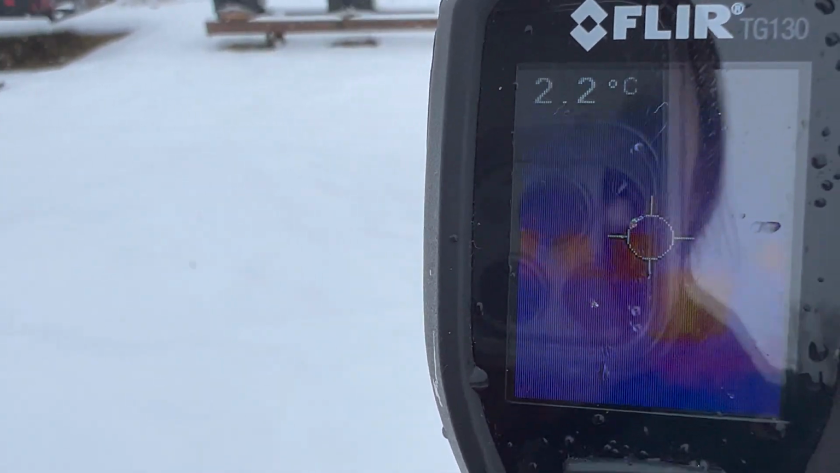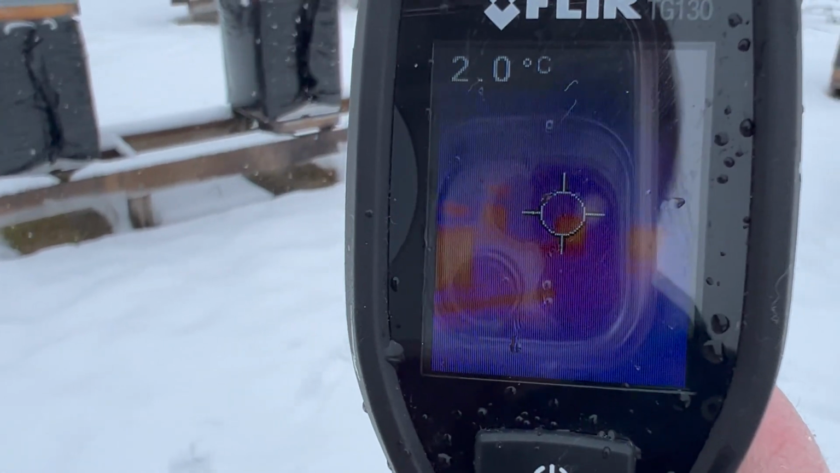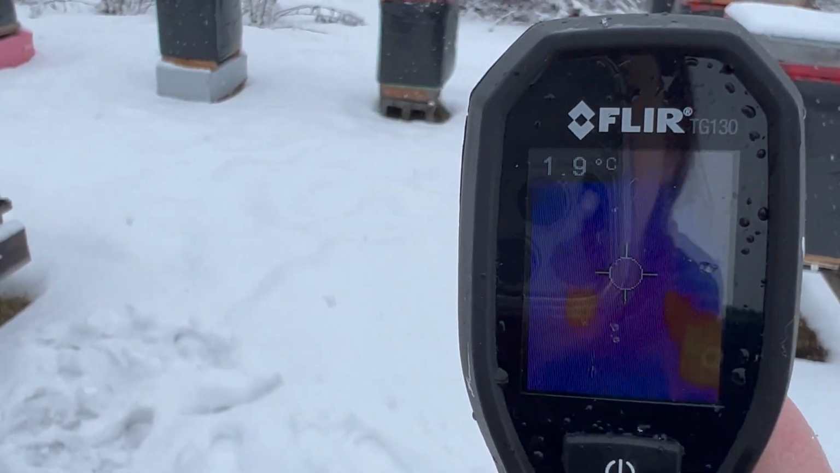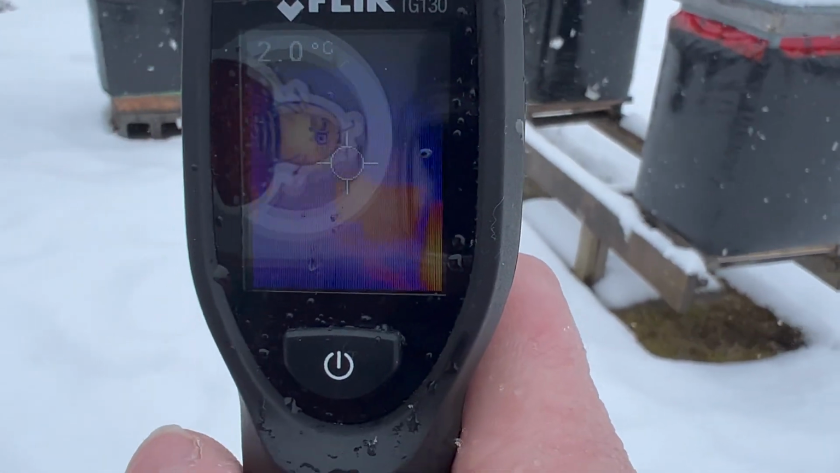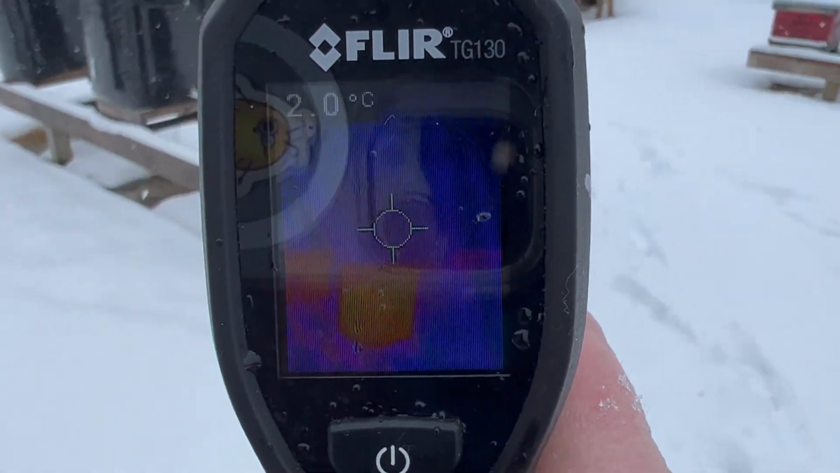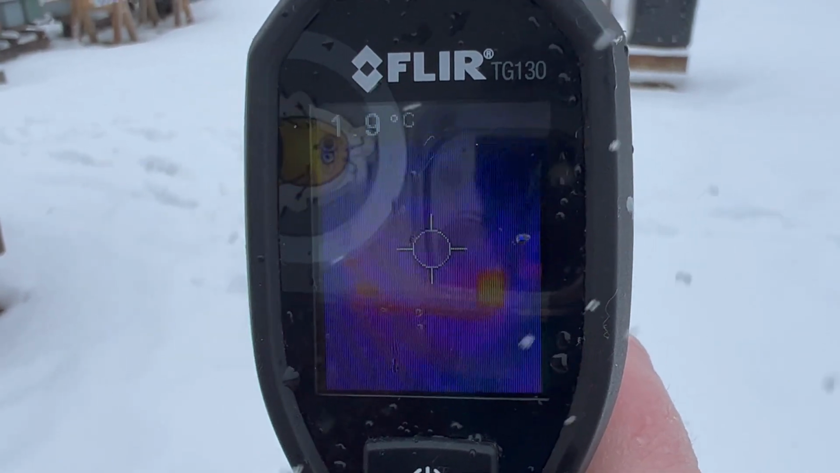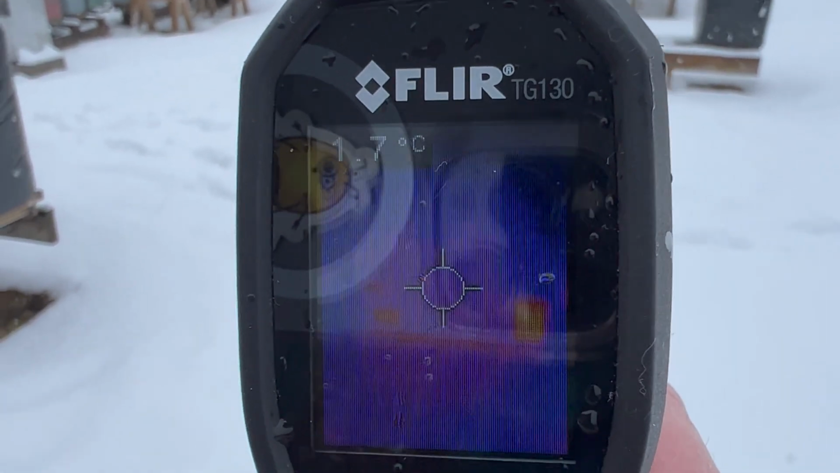If you have experience with these infrared cameras, I would be very interested to hear what you have to say. I guess let's look around and see if there are any that are not putting out heat, because that would confirm that it's a dead hive and not just that we're seeing some kind of weird reflection. Well, of those three, the middle one's looking a little light, but oh, look at that.